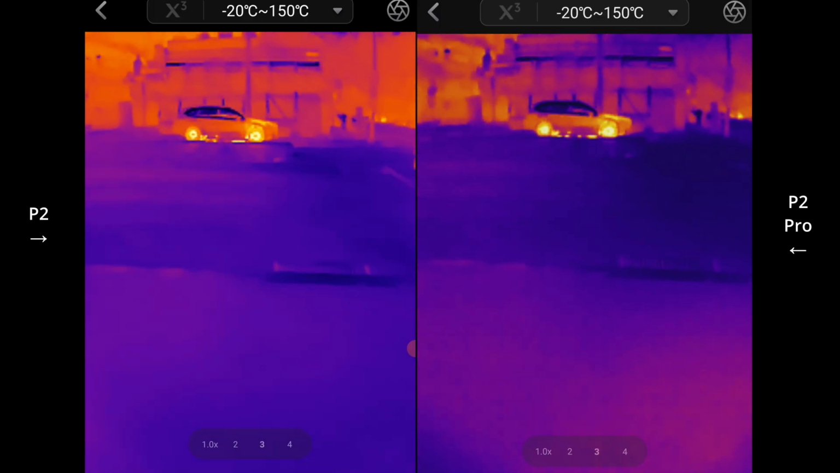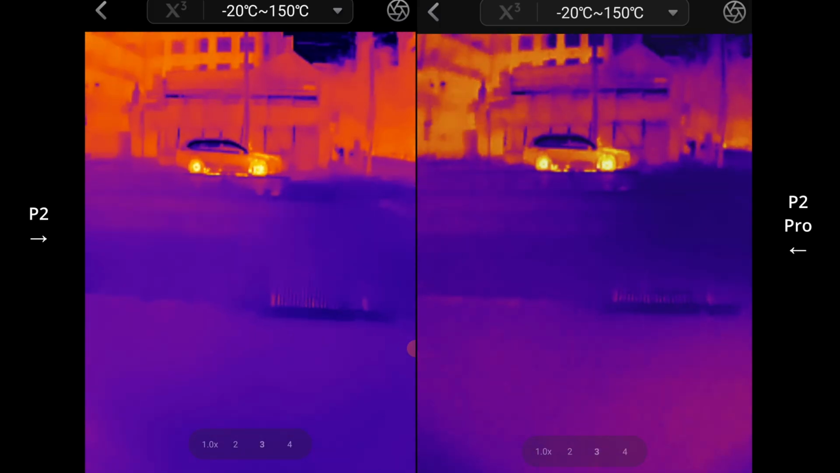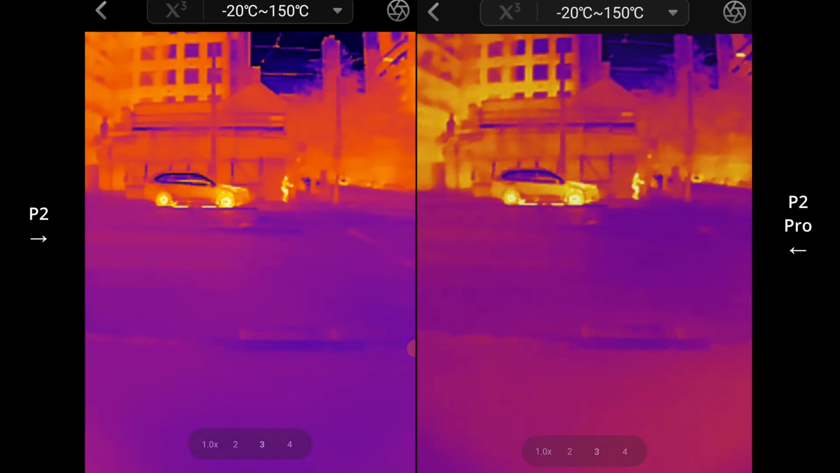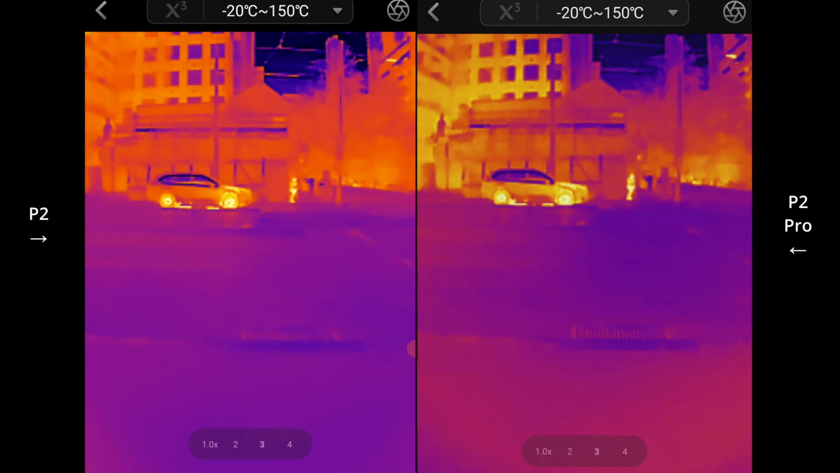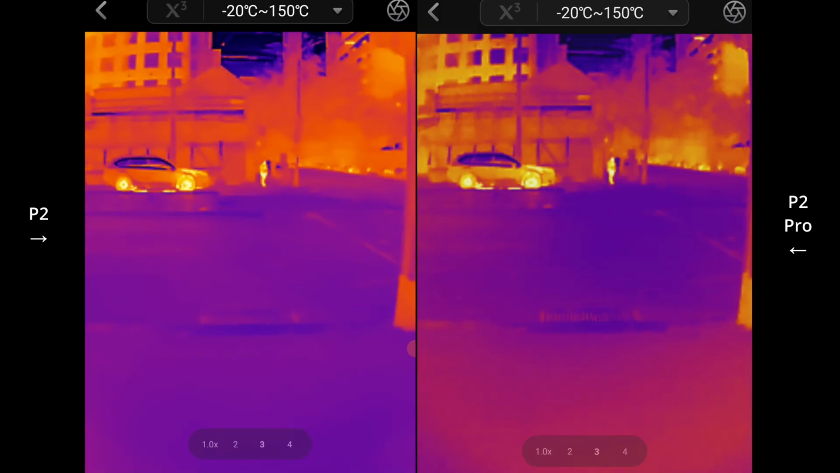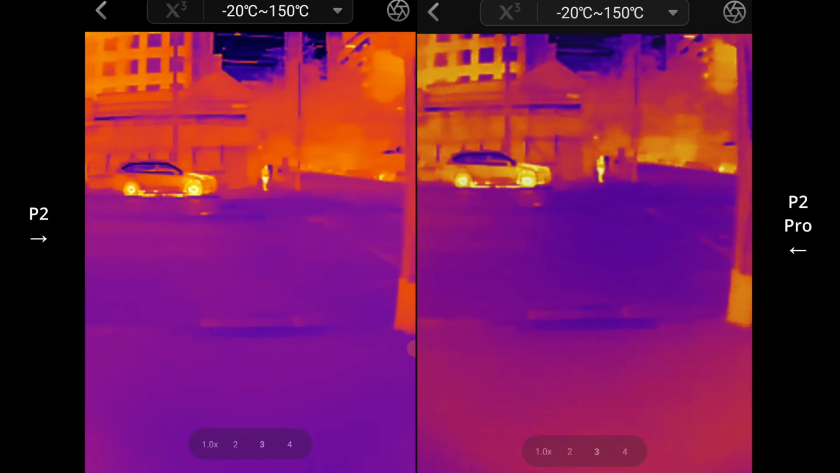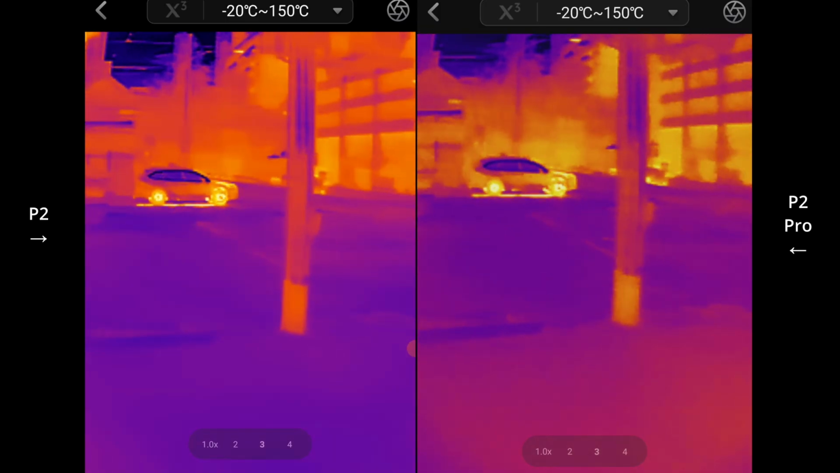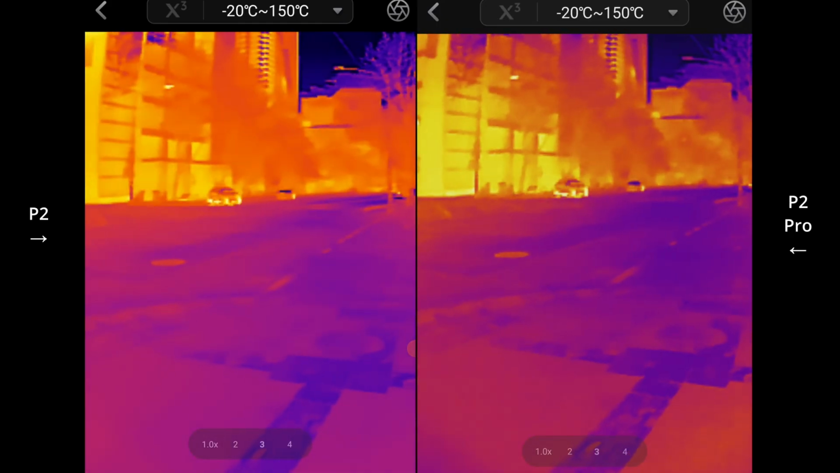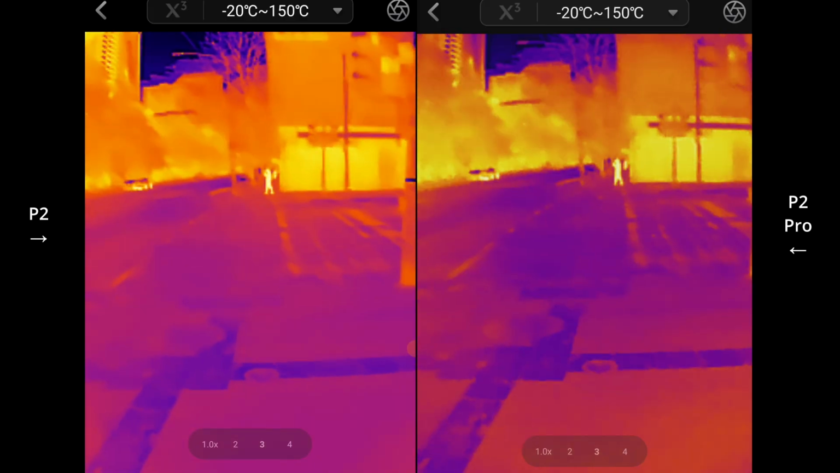You can sort of see the wheels of the cars as well, which are a little bit hotter than people walking across. I don't know, maybe it's just the phone, but I do find that the image quality looks a bit better on my Galaxy S23 Ultra compared to my Samsung A3 or A8, I can't remember which one it is.